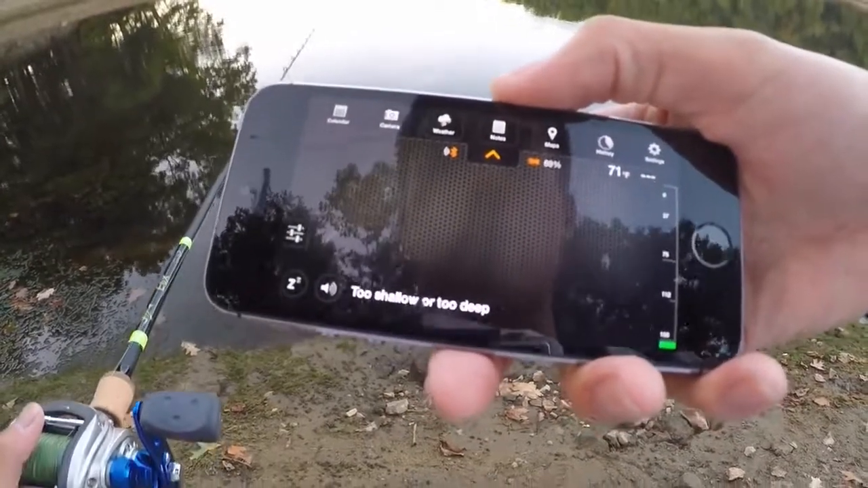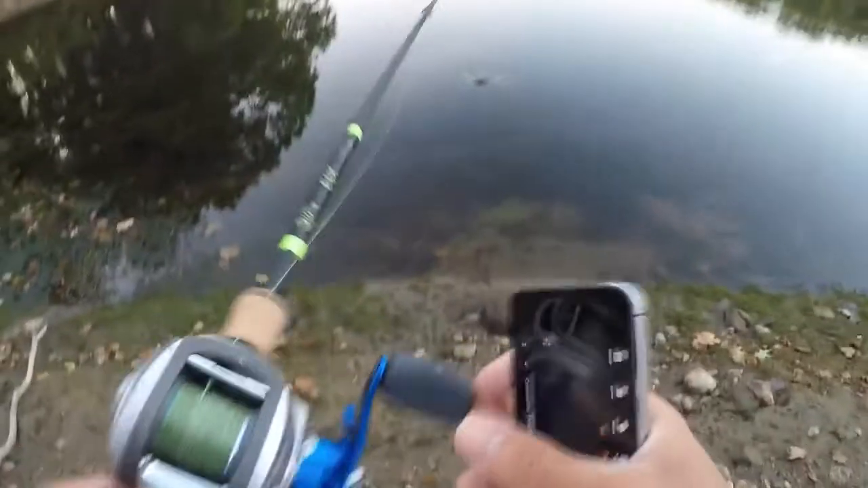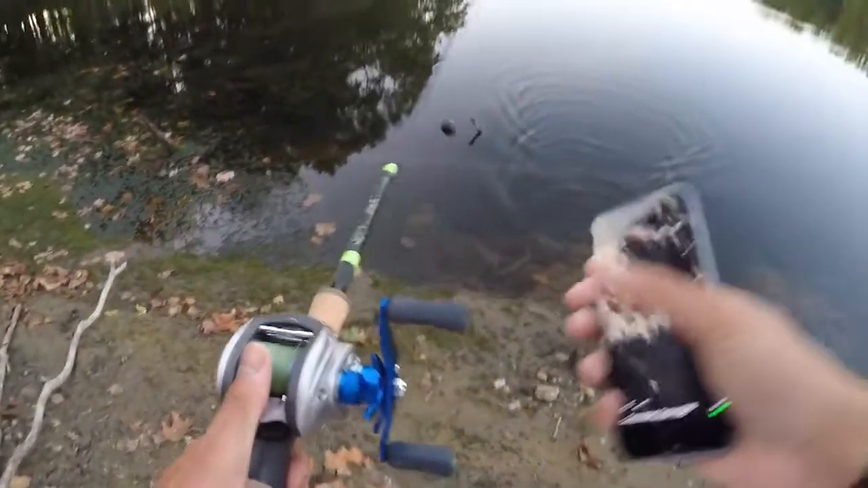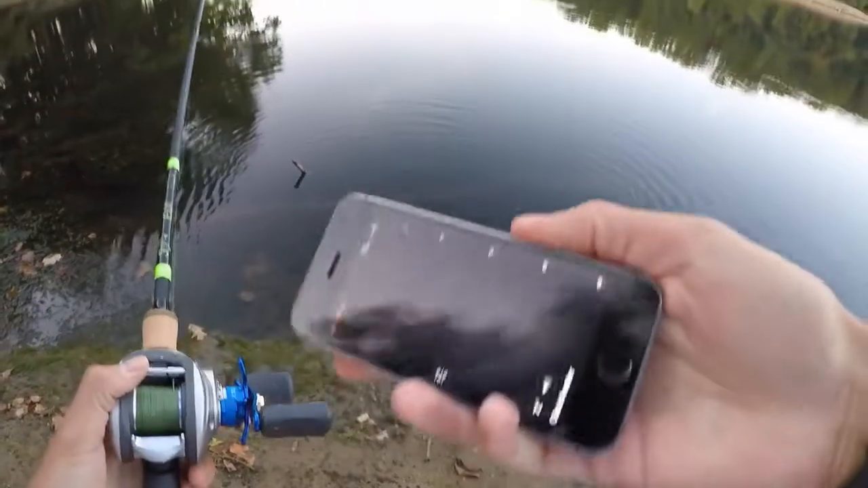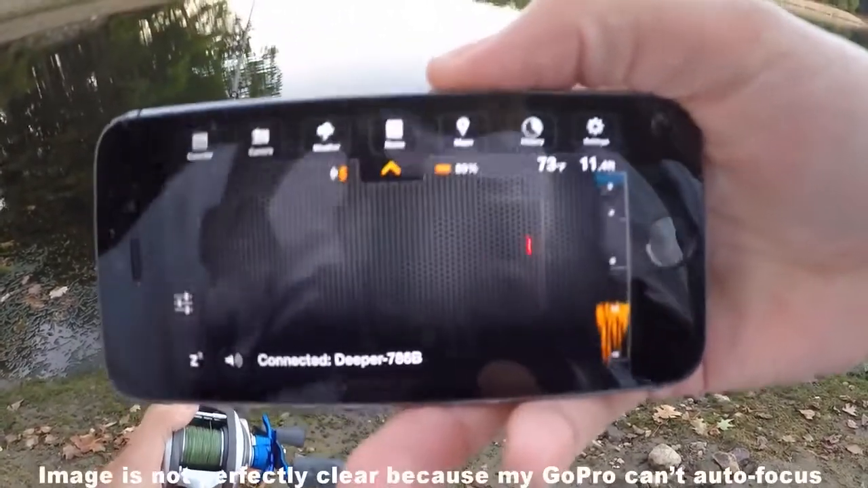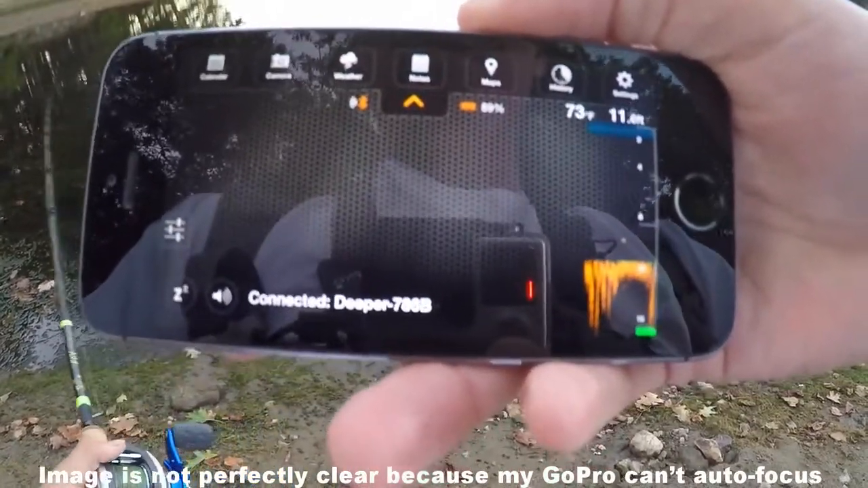And it's connected. So it says too shallow or too deep. So it's usually effective in water 4 feet or deeper. So we'll go ahead and cast it out there. It's about a 30-yard cast. Take a look at the screen. In the upper right-hand corner is showing the depth. We're in 11 feet of water.